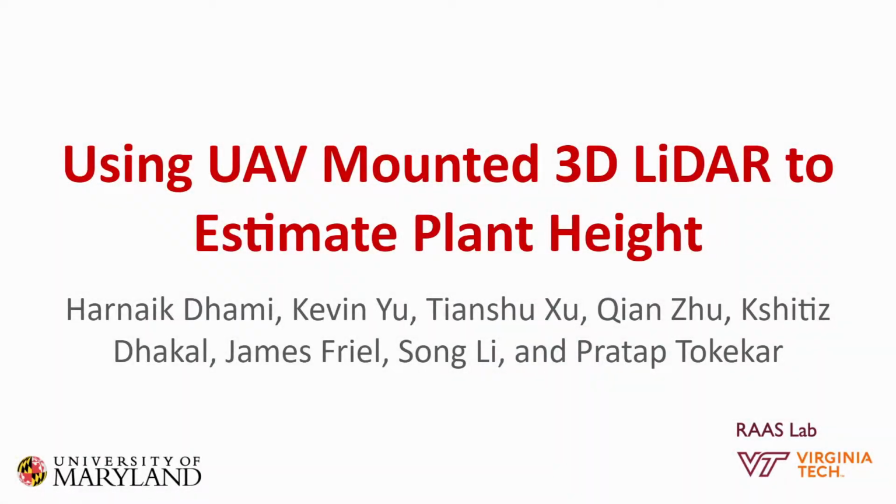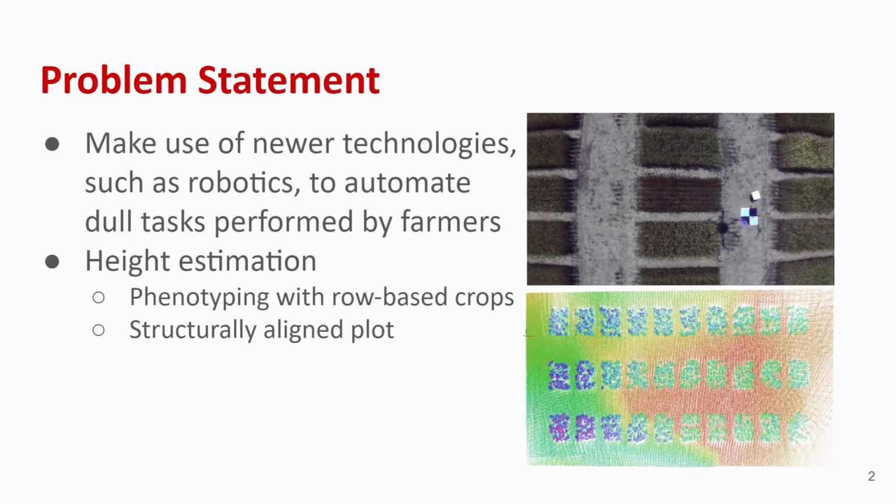Hello, I'm Harnaik Dhami, and I will be discussing our group's work on using a UAV-mounted 3D LiDAR to estimate plant height. Newer robotic technologies can be used to automate dull tasks that are performed by farmers, such as harvesting, mowing, and sorting. They can also improve the efficiency with data collection in areas such as precision grazing or optimizing phenotyping to help improve traits.